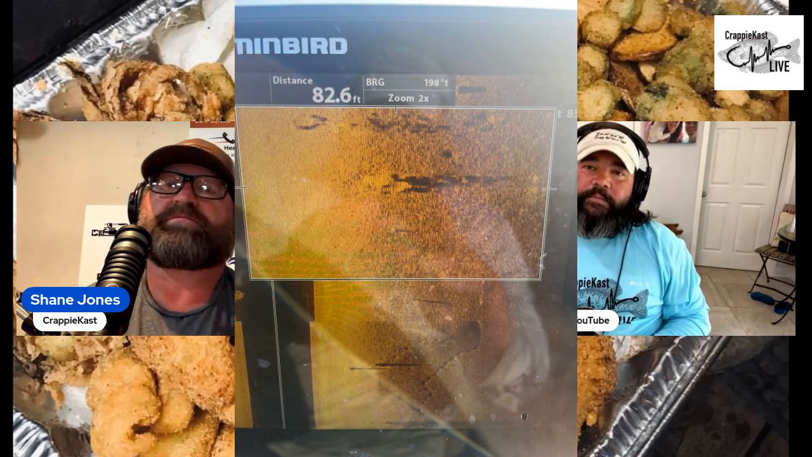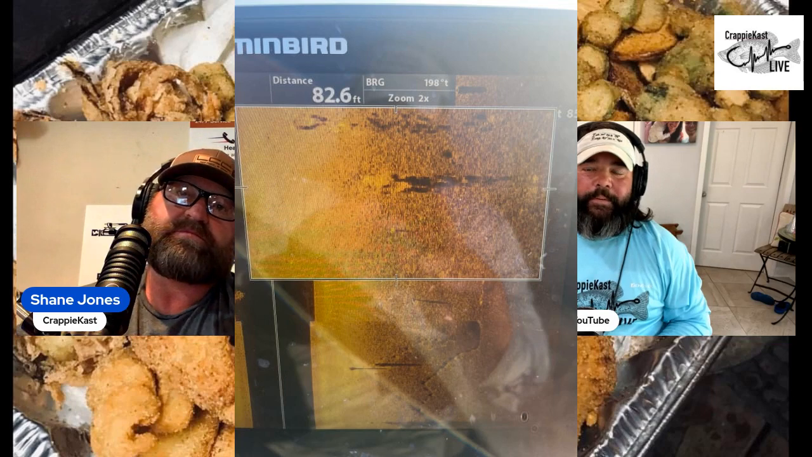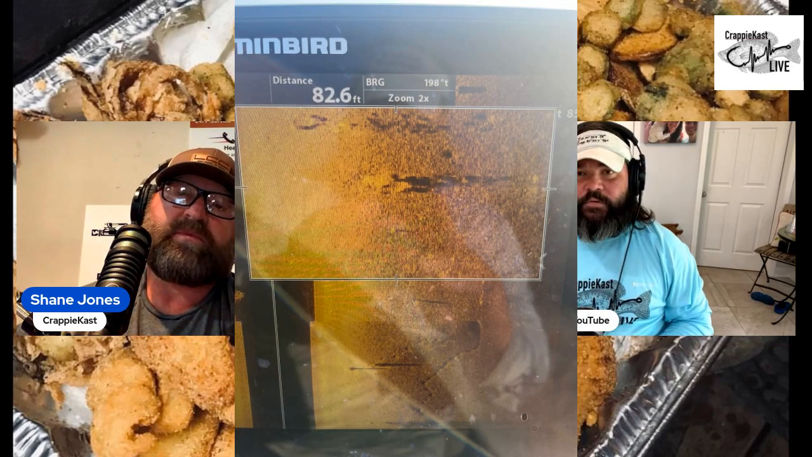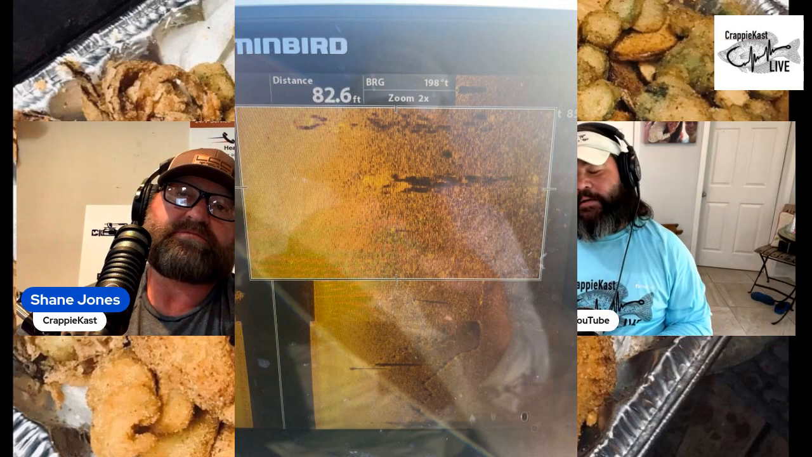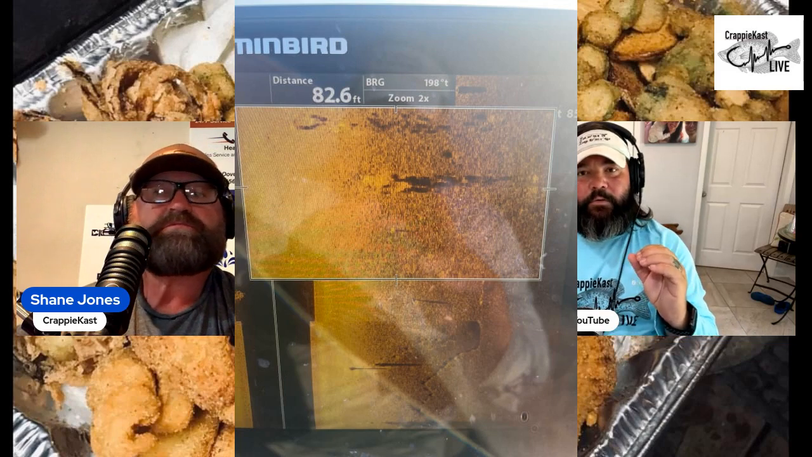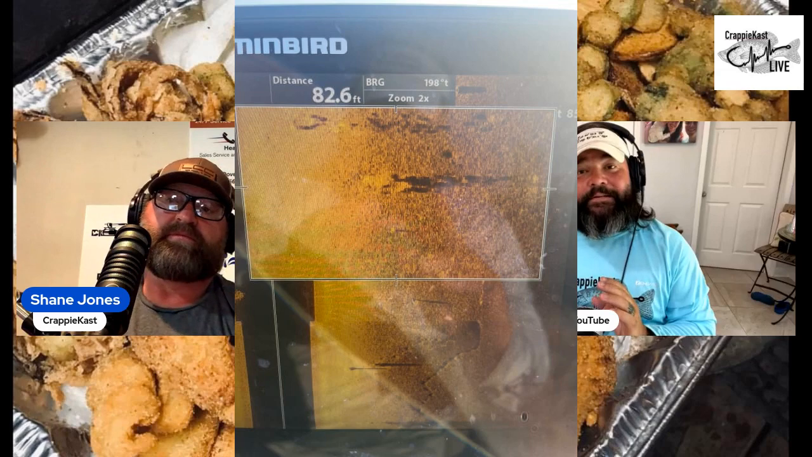So these stumps here, they weren't very tall. I'd say 2.5, 3 foot stumps, but the fish were stacked up on top of them. For those of you listening to the podcast who can't see this, you can see the stump, the little white dots, and also those shadows that we just talked about.